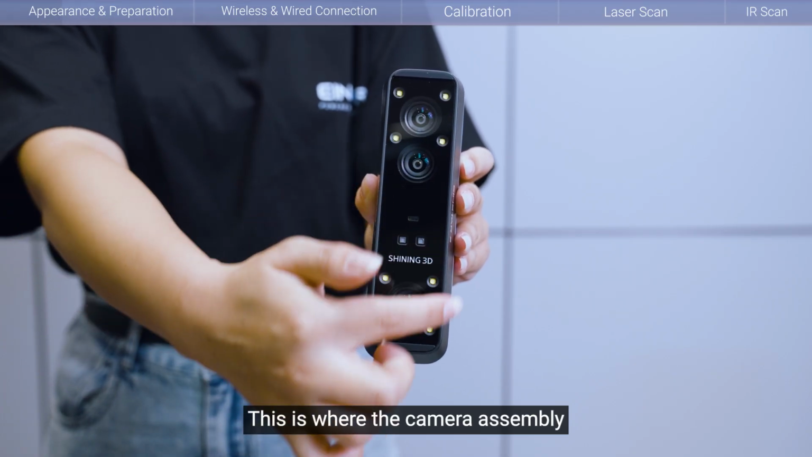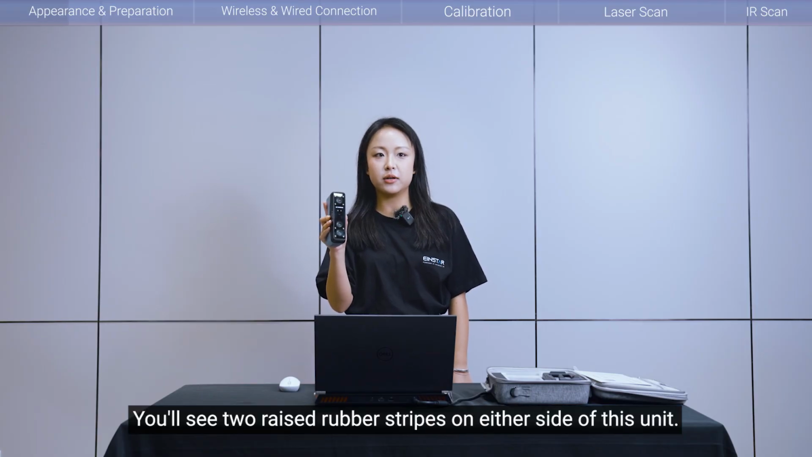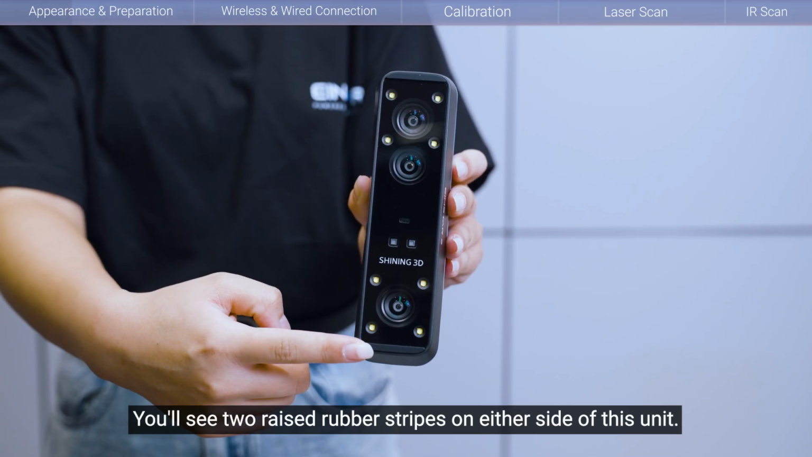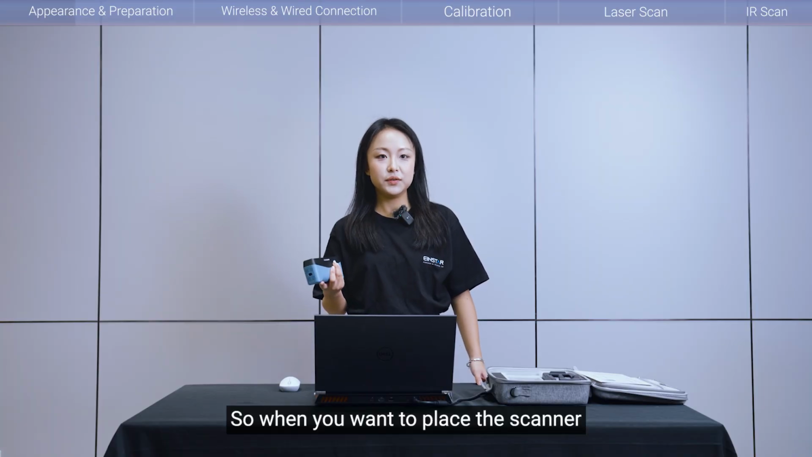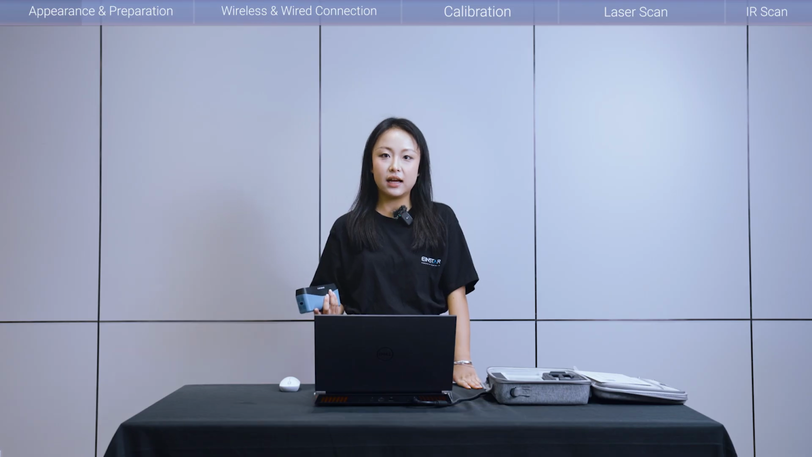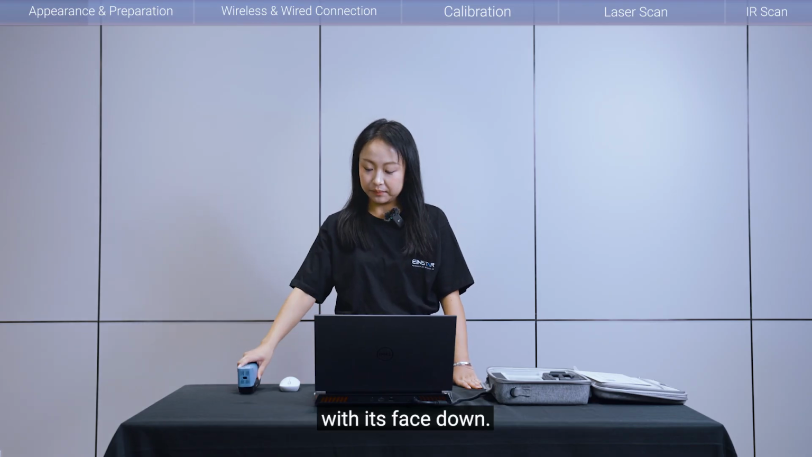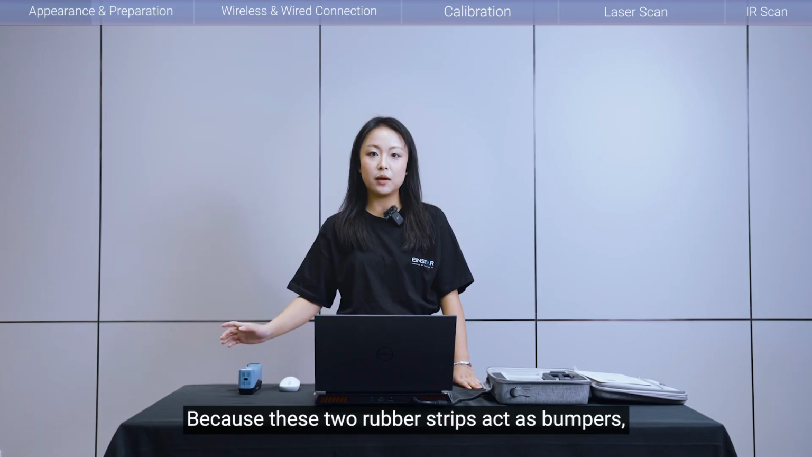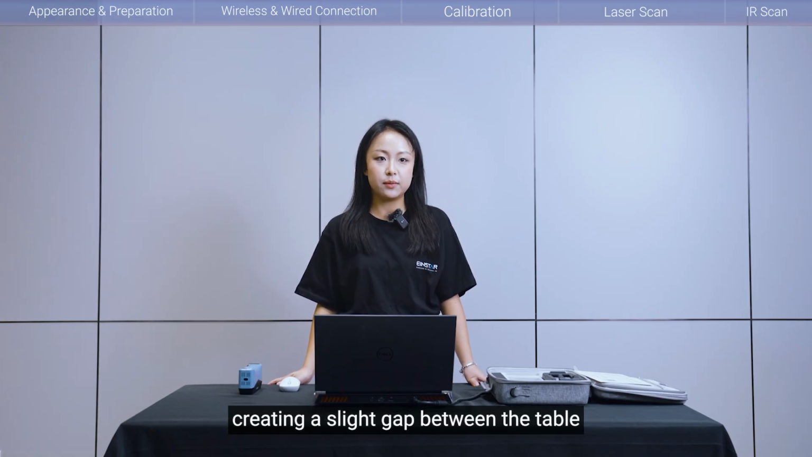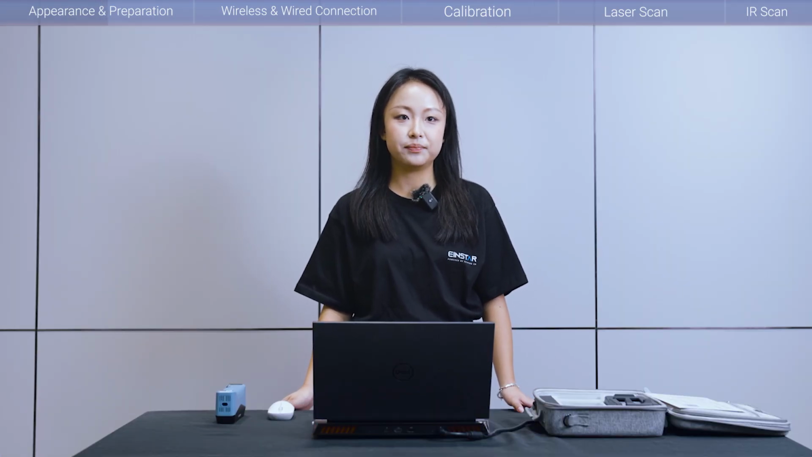This is where the camera assembly and projectors are located. You'll see two wrist rubber stripes on either side of the unit. So, when you need to place the scanner on a clean, flat surface like this desk, I strongly suggest you position the scanner with its face down, because the two rubber stripes act as bumpers, creating a slight gap between the table and the critical optics, preventing scratches and damage to the lenses and projectors.